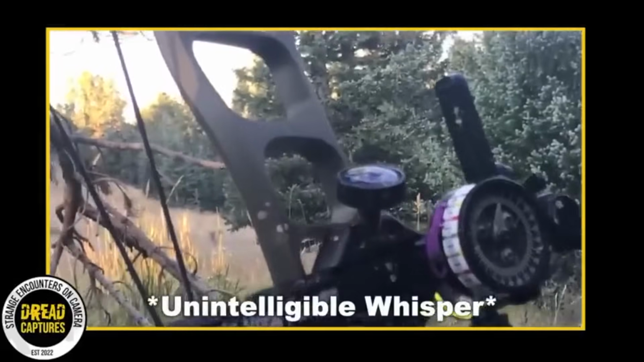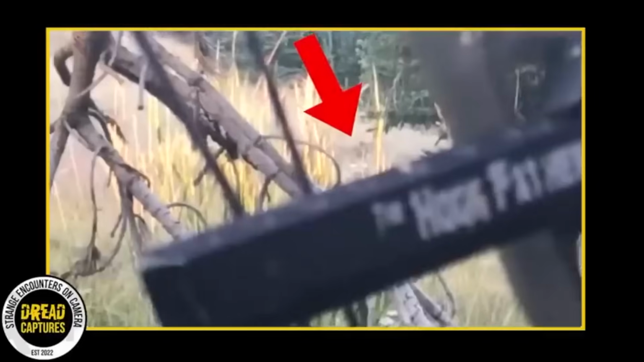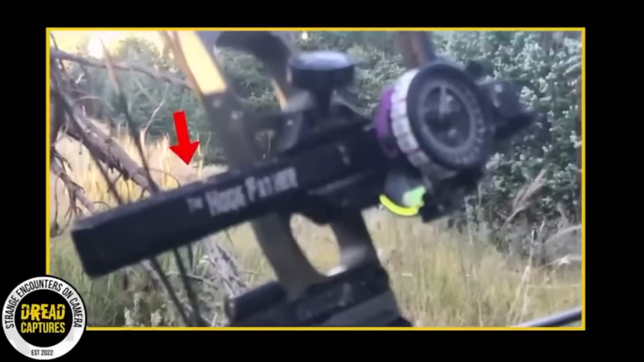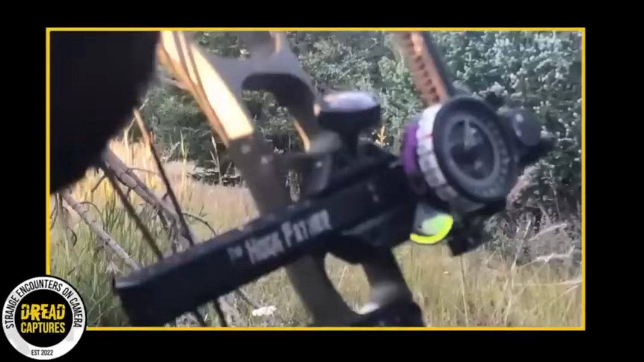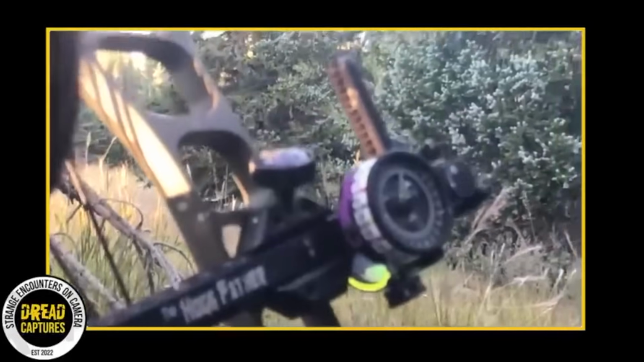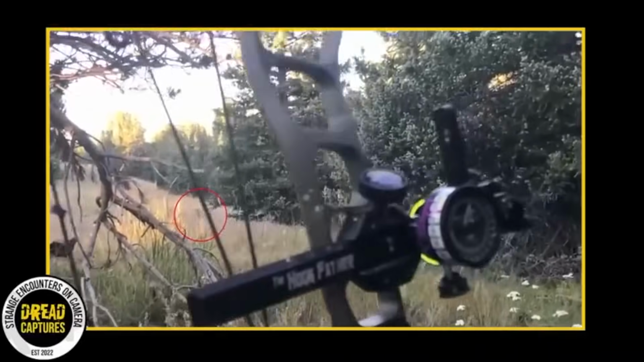You're being hunted. The entire incident is filled with intense tension and suspense due to the unpredictable behavior of the wild creature and its superior physical abilities. Fortunately, the footage concludes with the mountain lion vanishing into the thick, towering undergrowth. Let me know in the comments if you all are staying this calm.